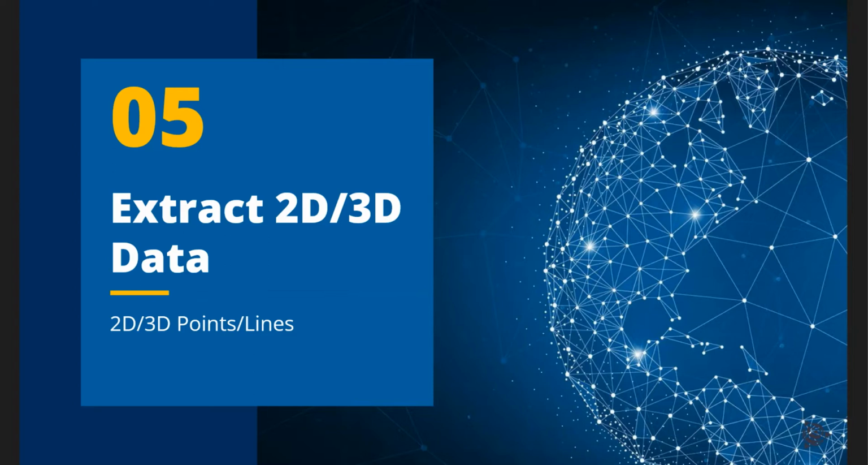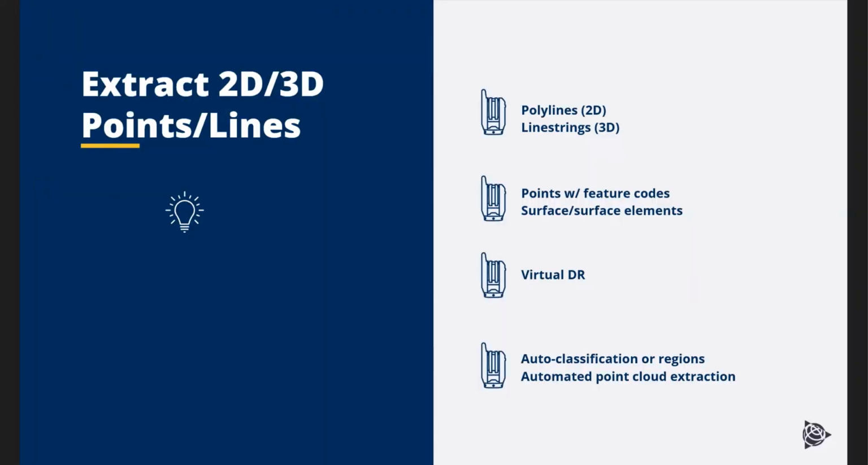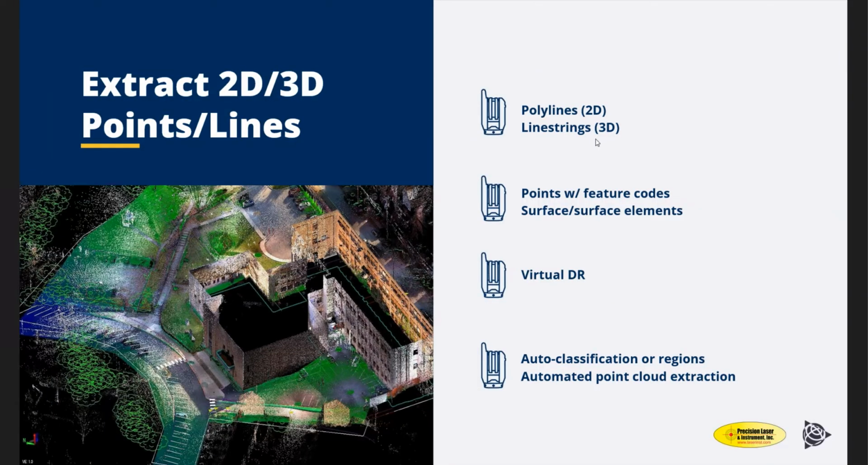So once you have all that completed, you have the extraction of the 2D and 3D data lines. In TBC, in the CAD tab, you have polylines, which are your 2D lines. Then you have line strings, which are your 3D lines or 3D polylines, which you can extract in multiple ways. TBC has actually come quite far in auto extraction, which we'll touch on. But the two main line features are curb and gutter, and power lines.